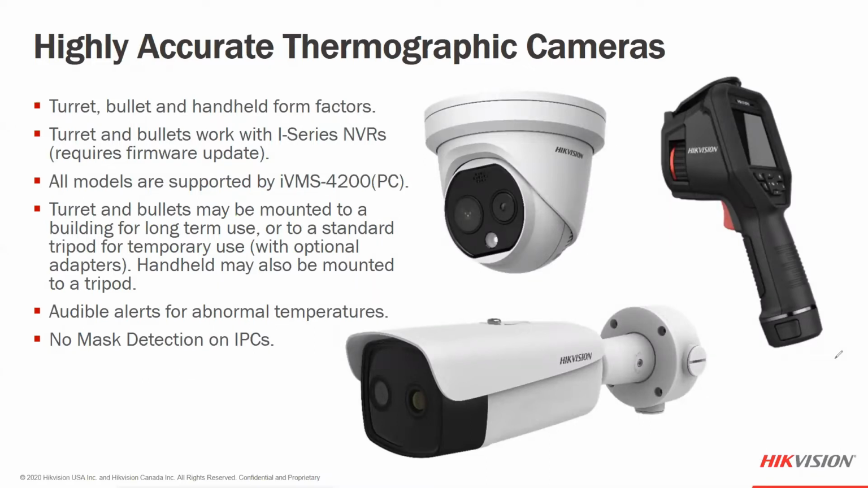The bullet and the turret are both supported by our NVR. We do also support the 4200, our complementary software that goes along with the product. And all three of them could be mounted in a more permanent installation or a temporary installation on a tripod.